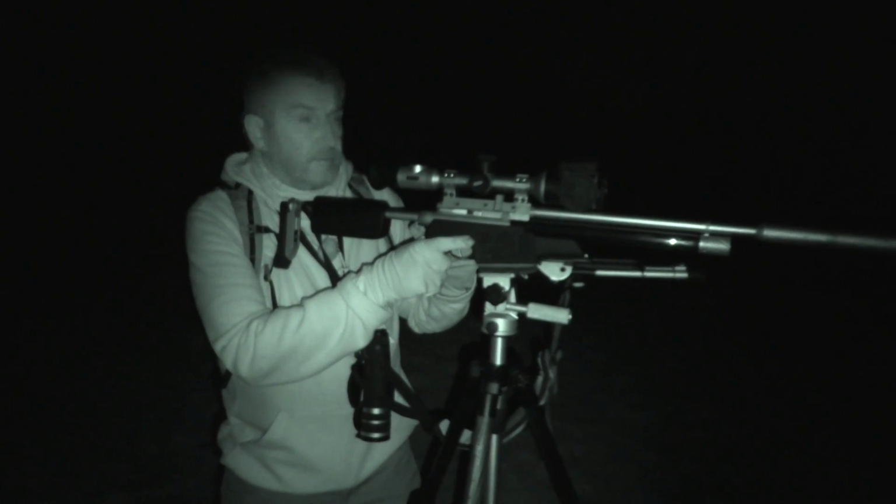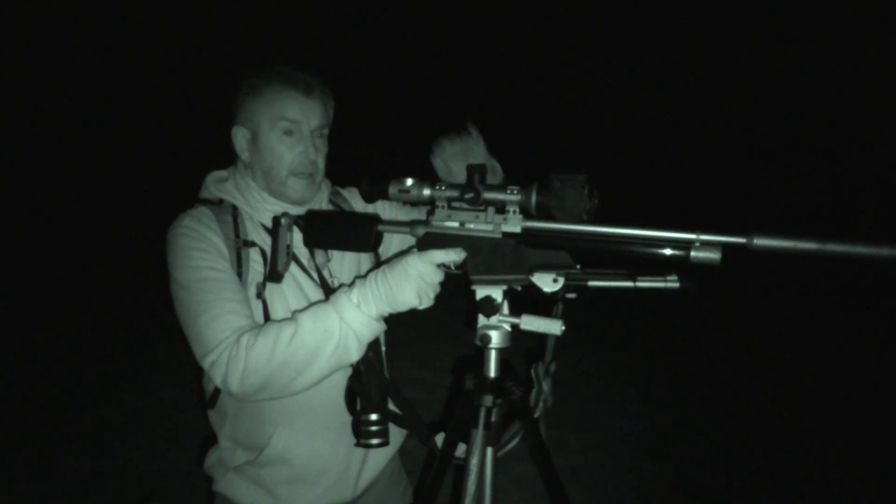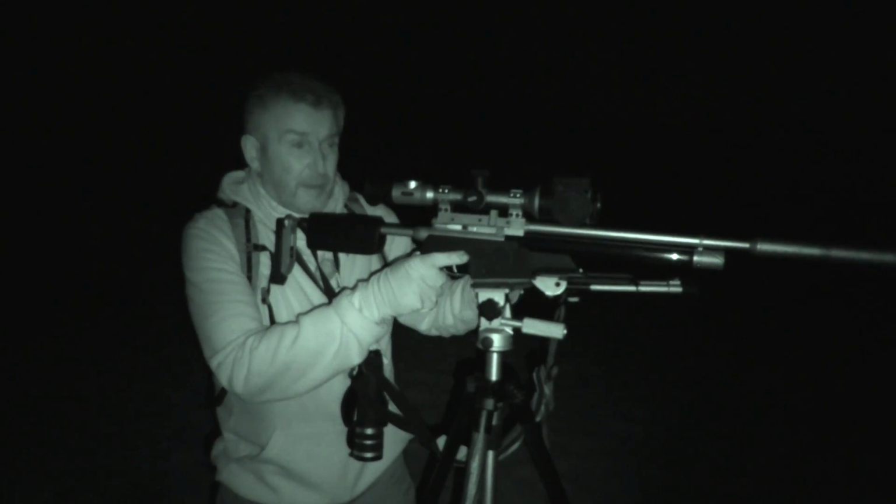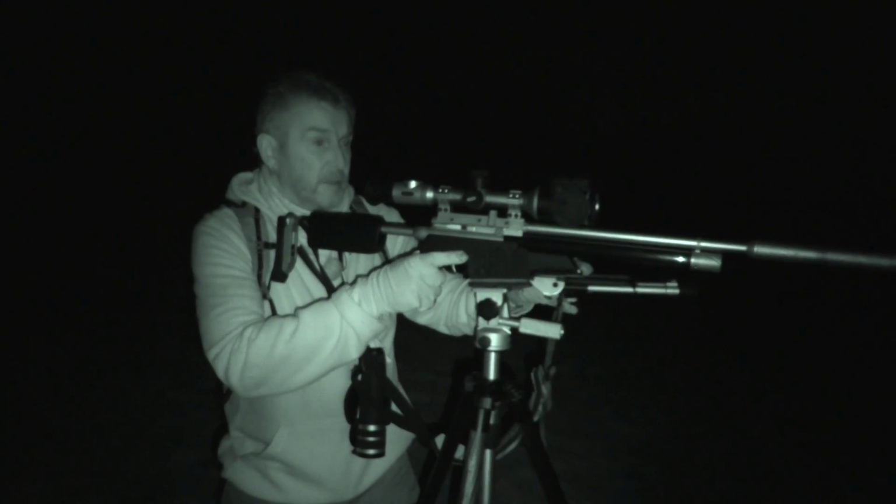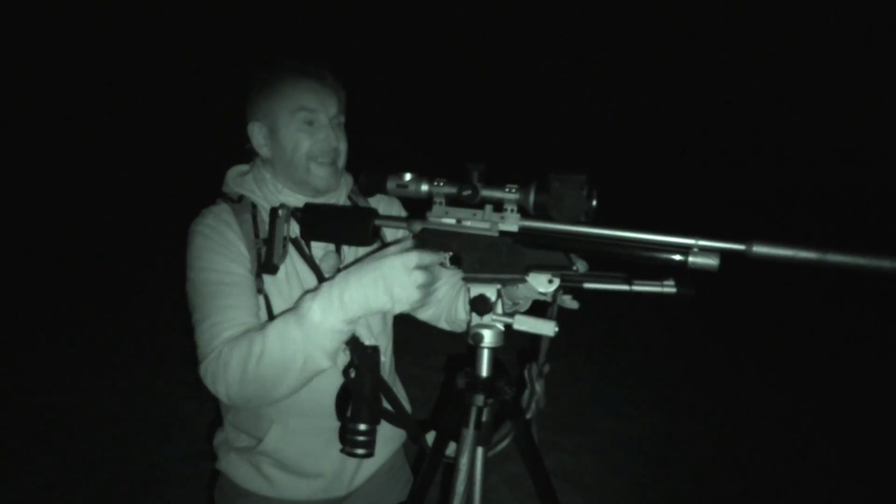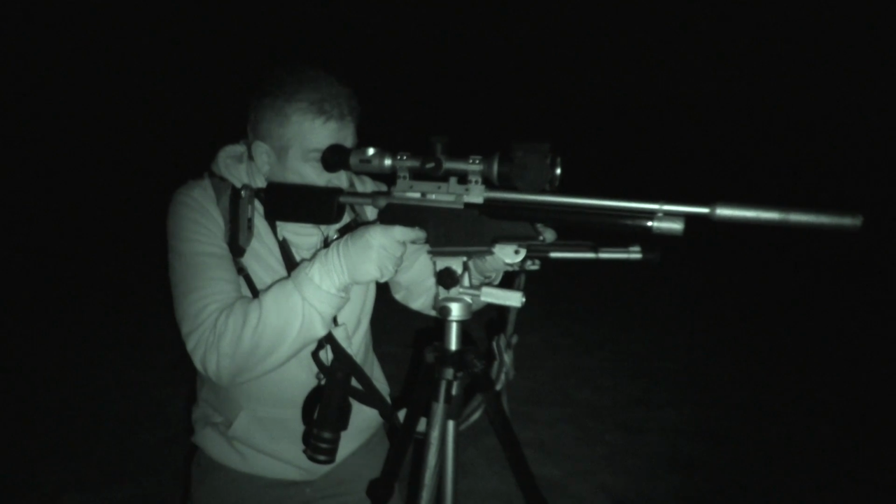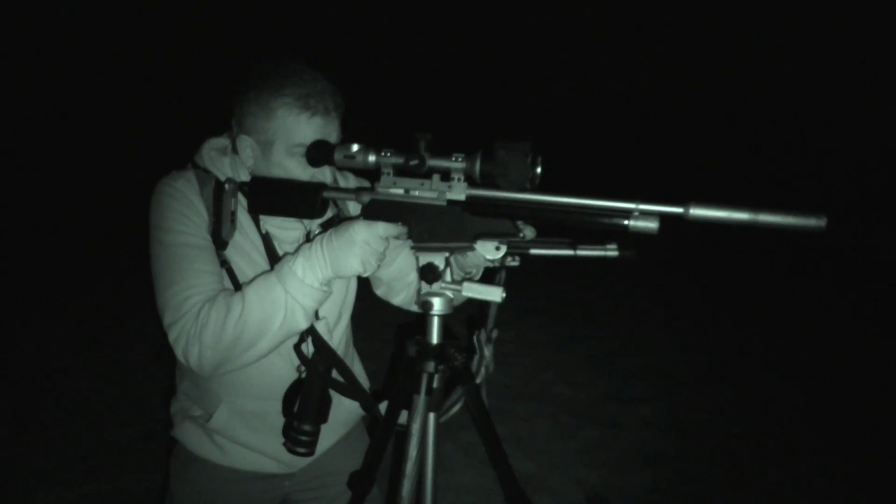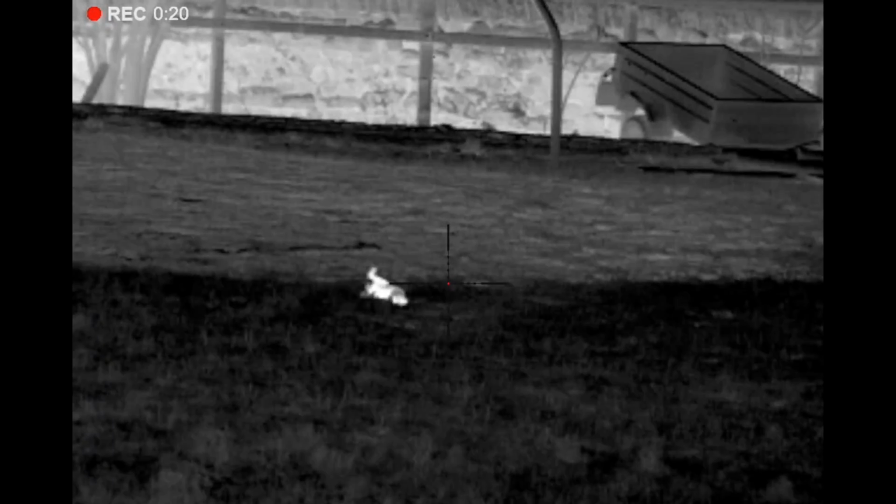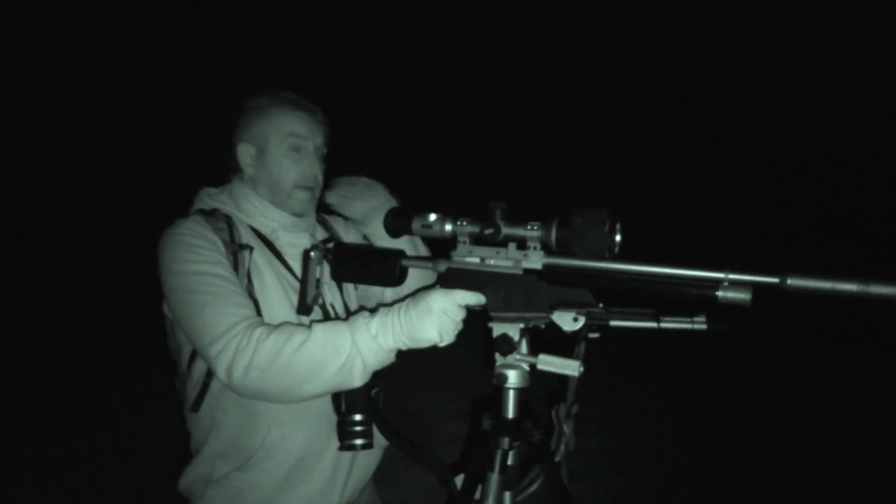Got another one sat out in front of us. We're inside this walker here. This is like the one we looked at earlier with the perimeter walking area. There's a rabbit sat out there now, probably 35 yards, piece of cake shot really. So just going to take that one before it goes. Nice one. That's number 2 gone. We'll go and get him.